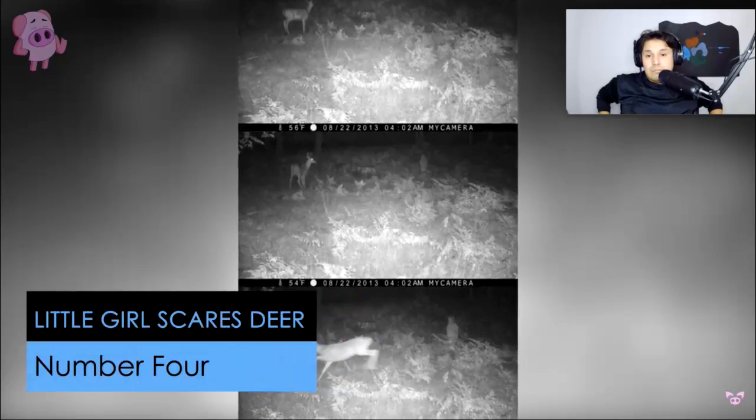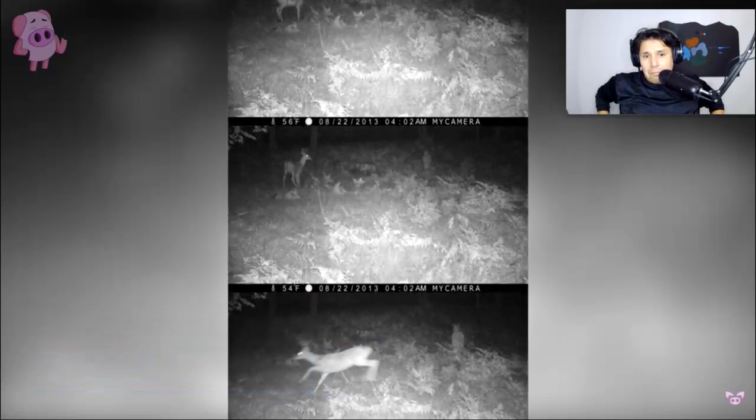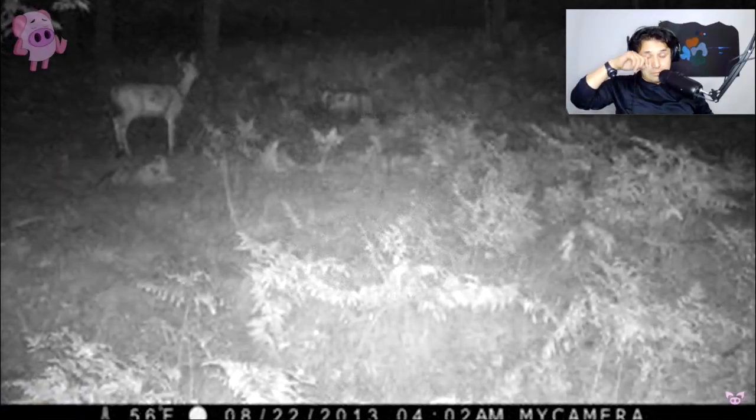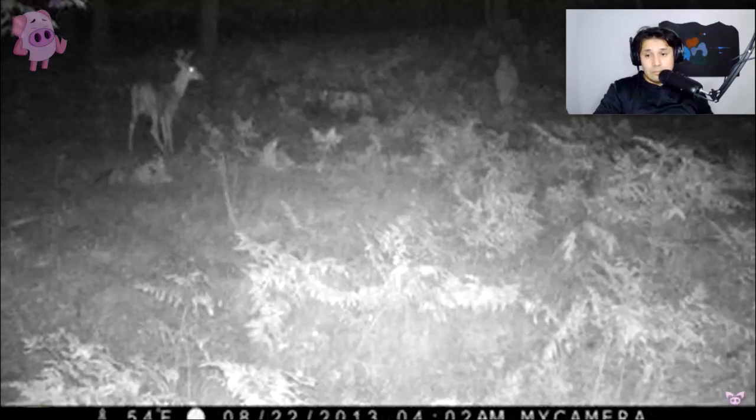These images first appeared on Reddit in 2013. User NoDog11 claimed they were actually taken by his friend's cousin's tree camera. The photos look to show a young child approaching the deer from the right. While many have been quick to dismiss these images as a hoax, experts have noted that the images don't appear to have been manipulated in any way.